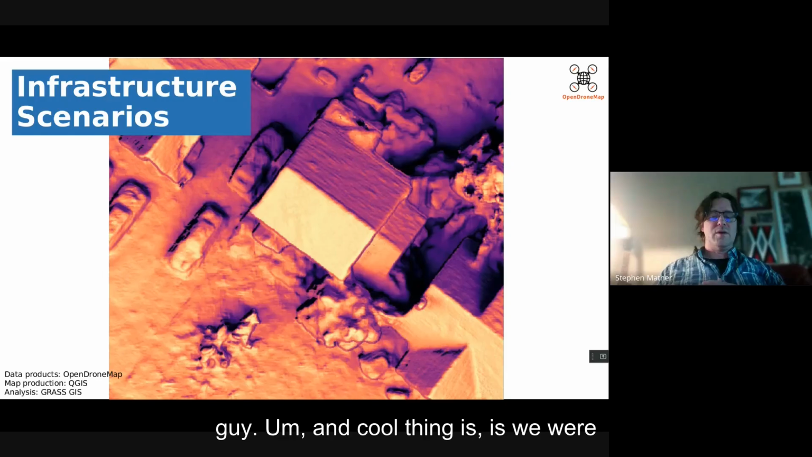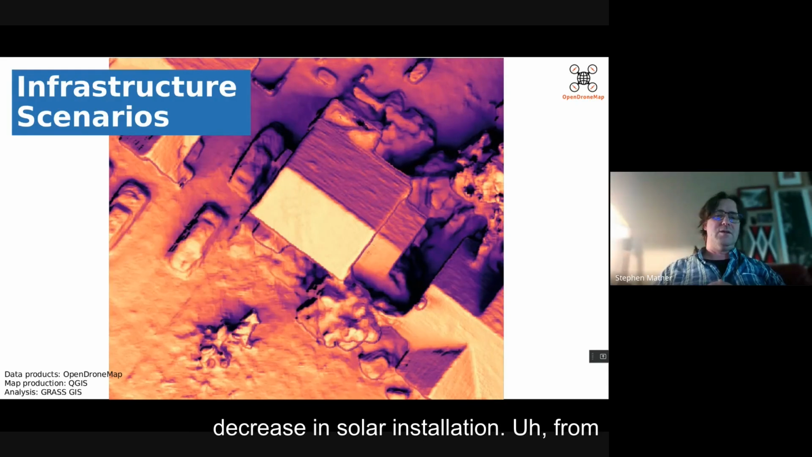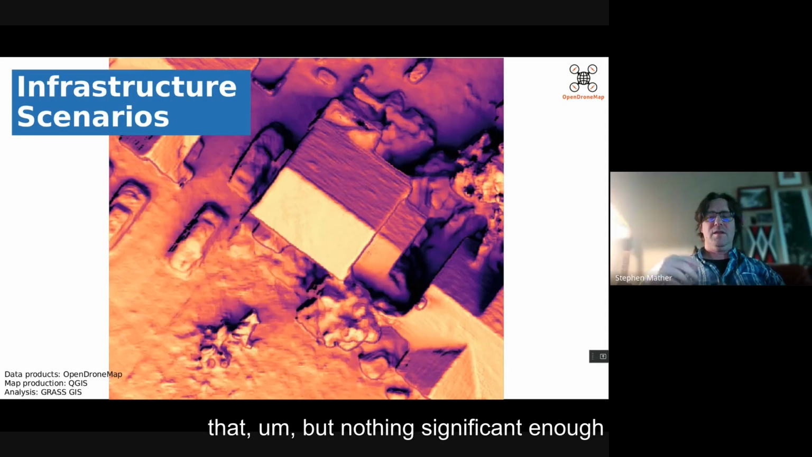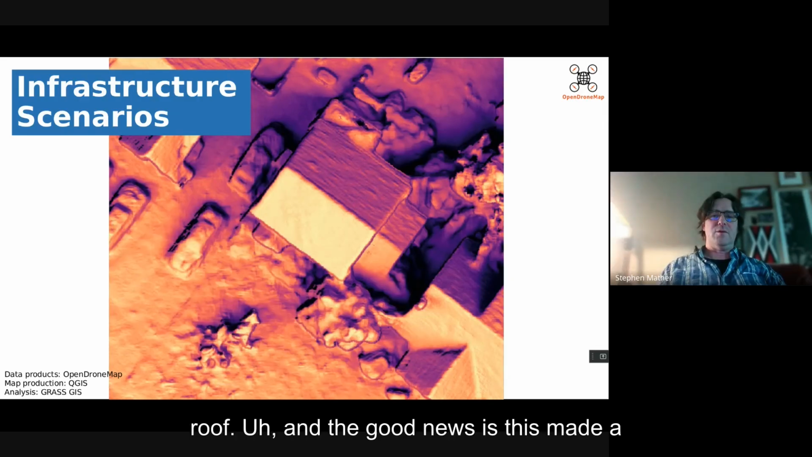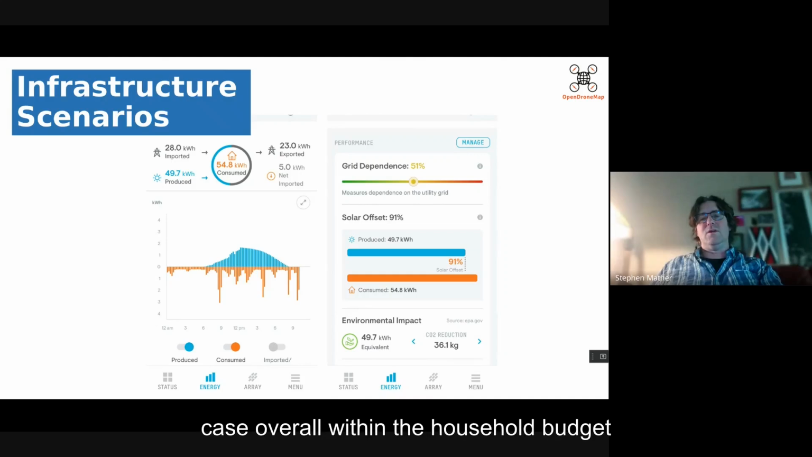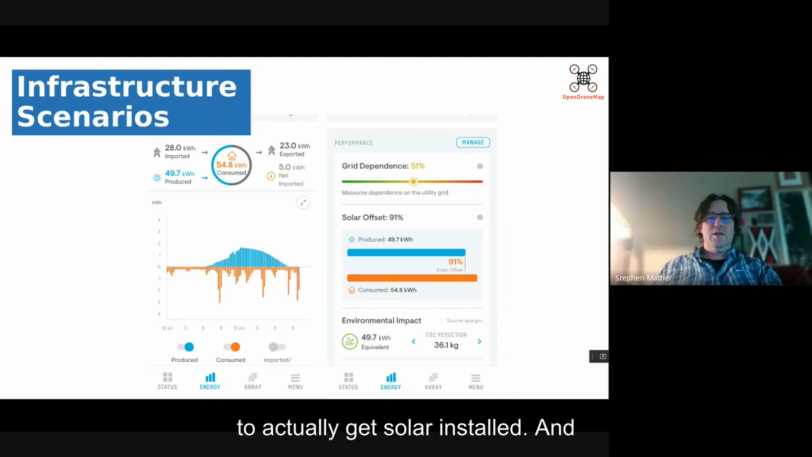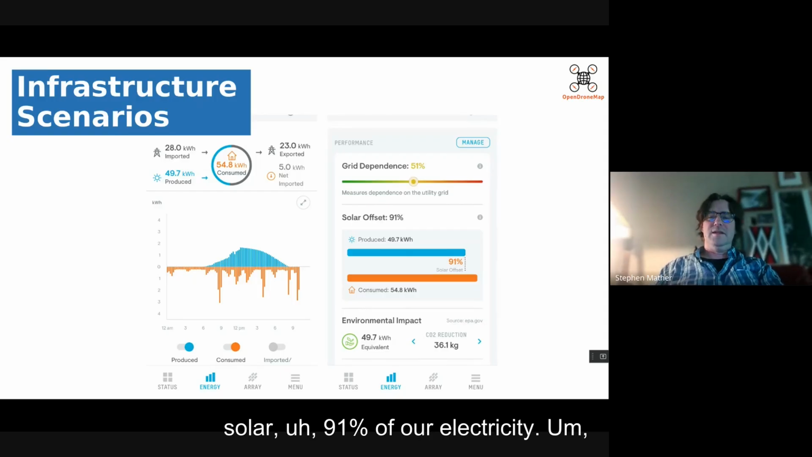And cool thing is we were able to see about a 10% annual decrease in solar insolation from that. But nothing significant enough that we really have to worry about that tree getting big and blocking the roof. And the good news is this made a case overall within the household budget to actually get solar installed. And here's a rather auspicious day in May where we produced 91% of our electricity.